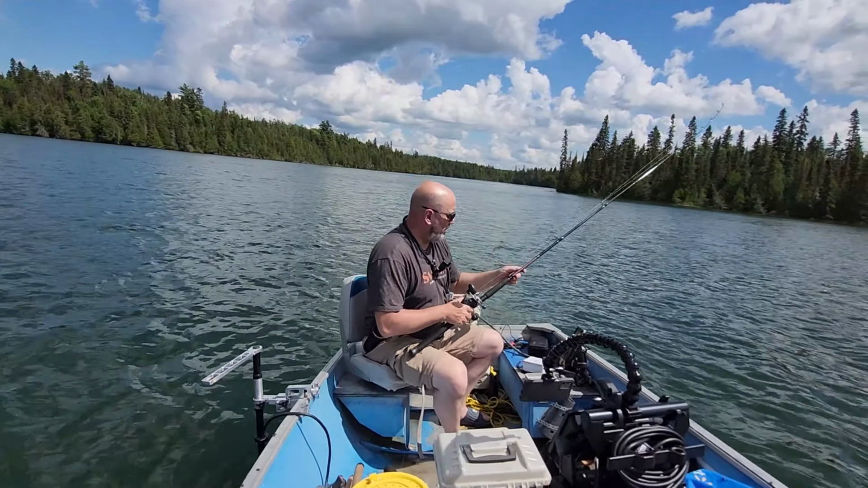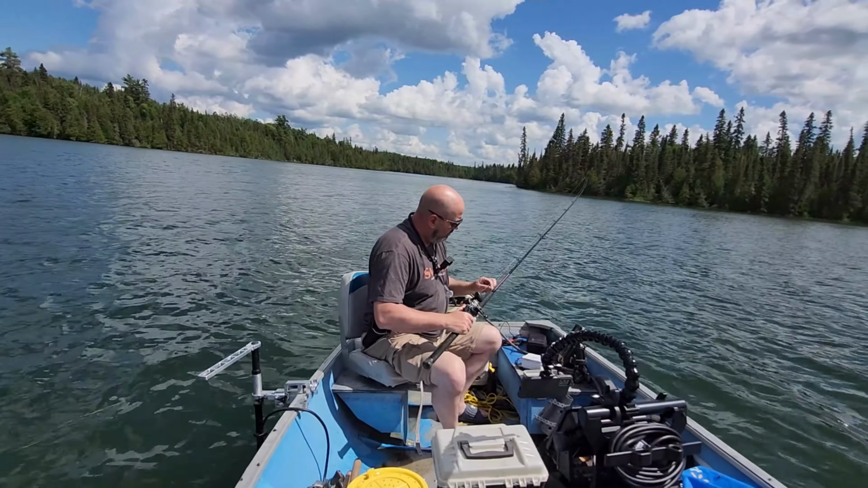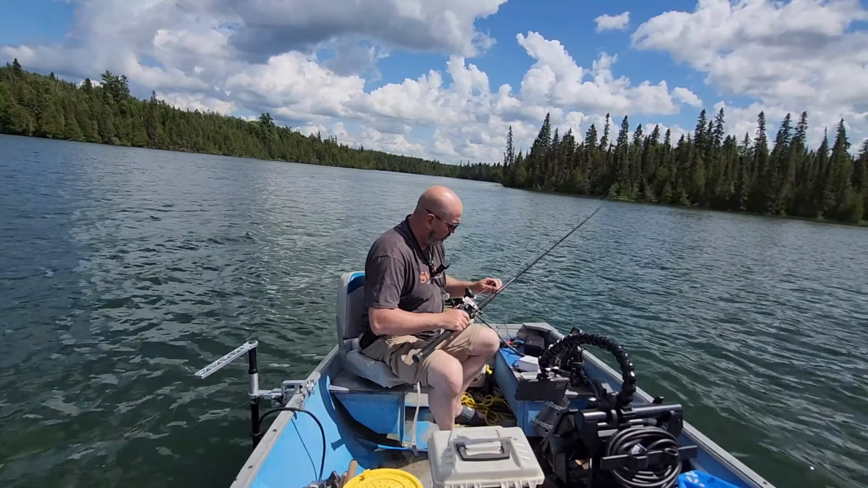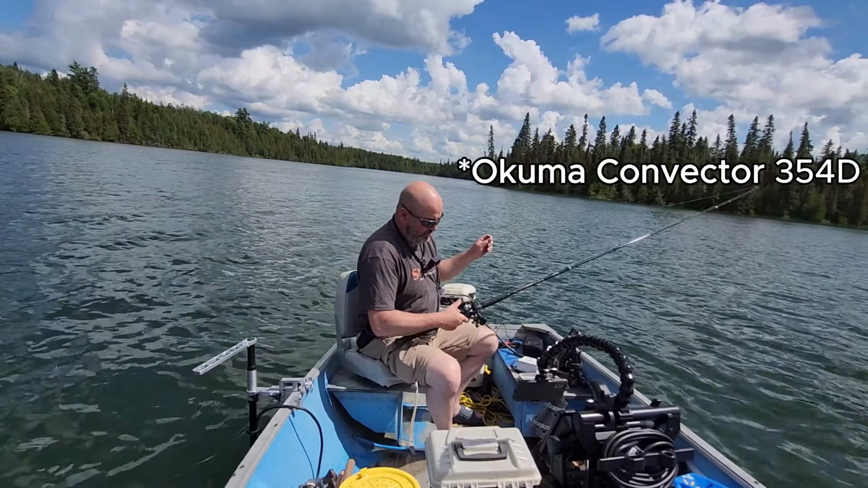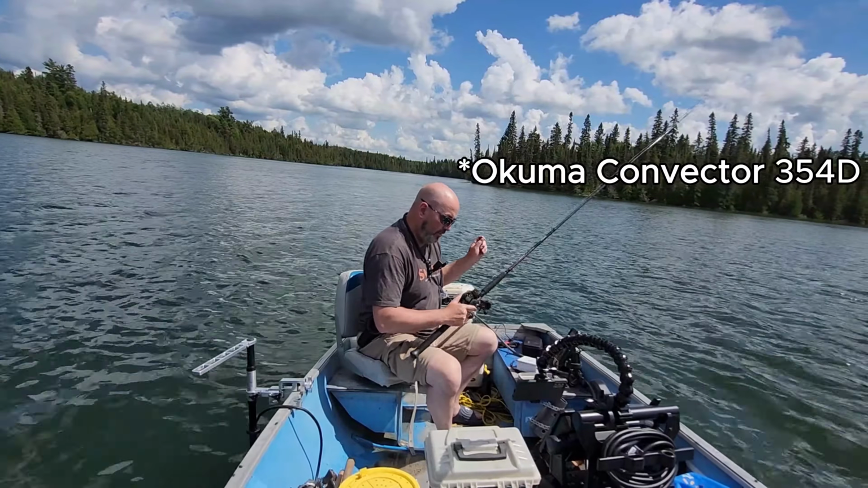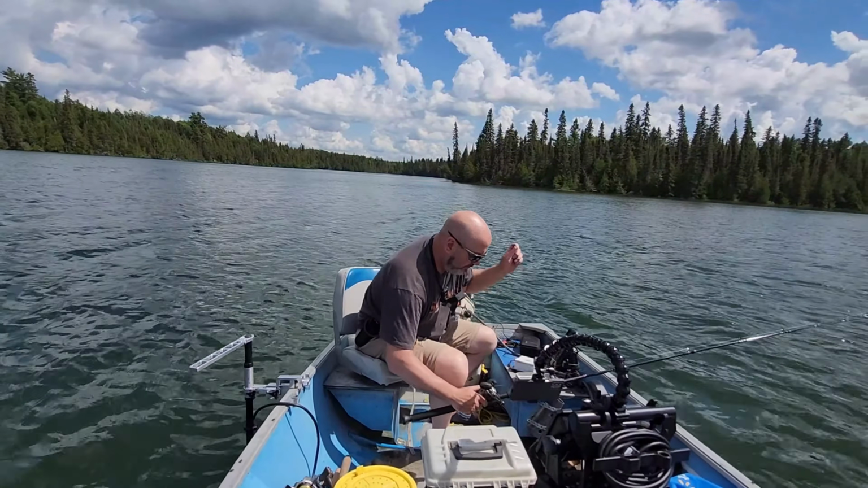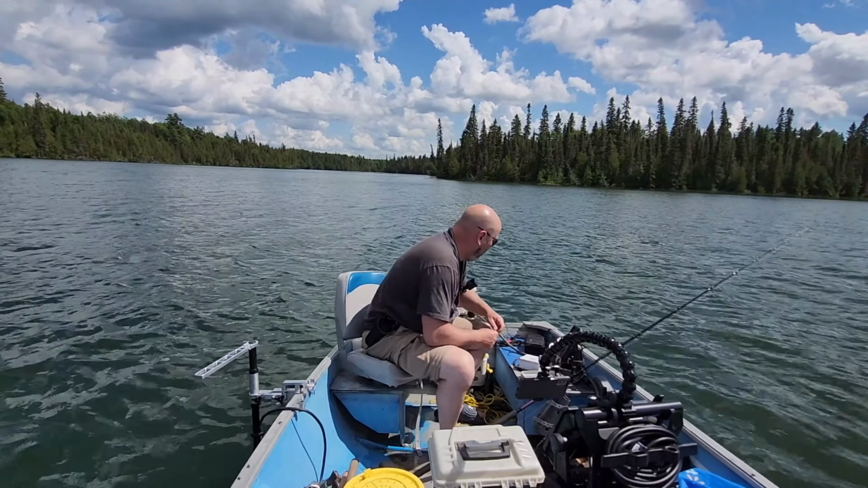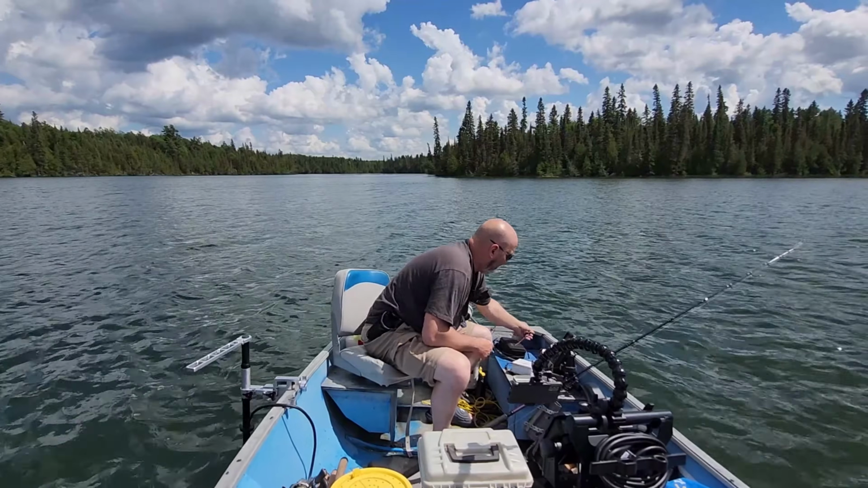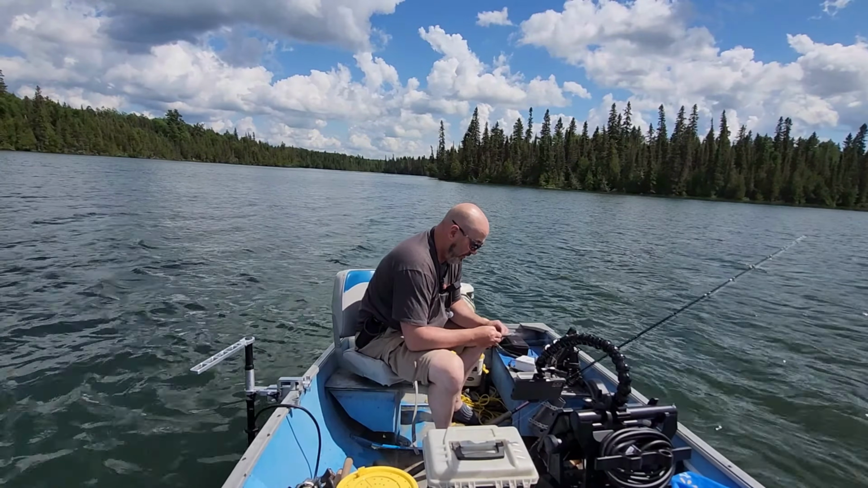So on this rod, my trolling rod is a Daiwa Accudepth medium heavy 8/6 2-piece, paired with an Okuma Convector 163 with the line counter trolling reel. So that's the rod I typically use for trolling with heavy bottom bouncers and with the downrigger.